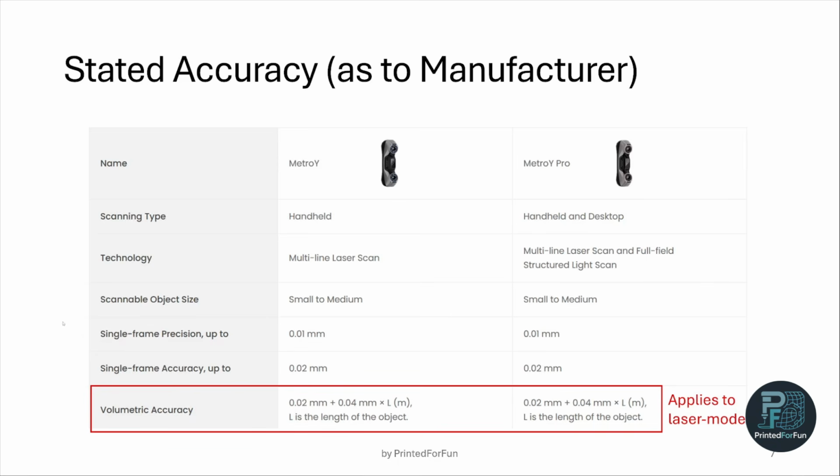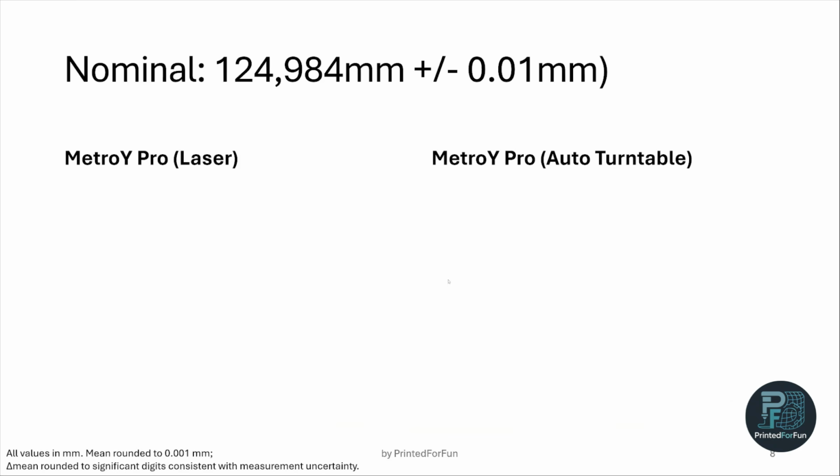Looking at the stated accuracy of the MetroY Pro, we can see on the website that it is rated for a volumetric accuracy of 0.02 millimeters plus 0.044 millimeters per meter length of object scanned. After chatting with the support of Revopoint, I found out that this accuracy spec applies to the laser mode exclusively.